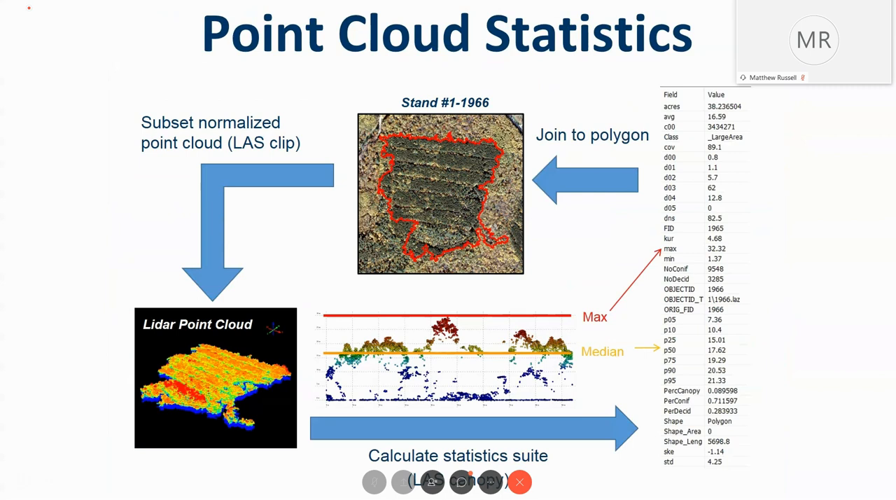We also know what the median is, what the minimum is, and all the other information you see, the number of acres and so on. The other important part that I don't see listed here, it might be, is percent conifer and percent deciduous.